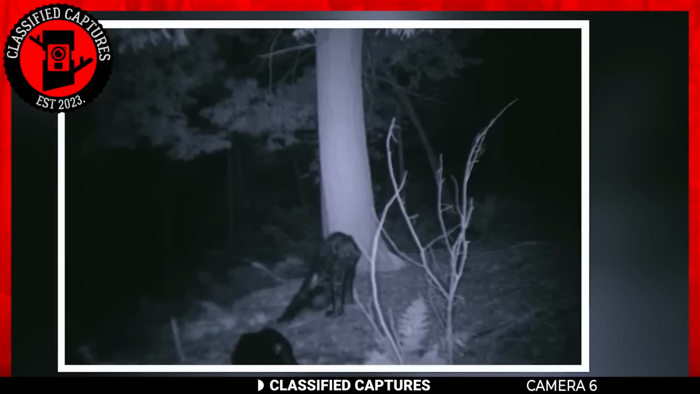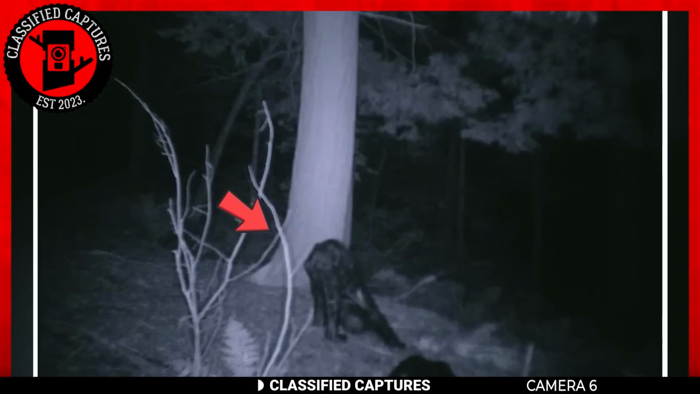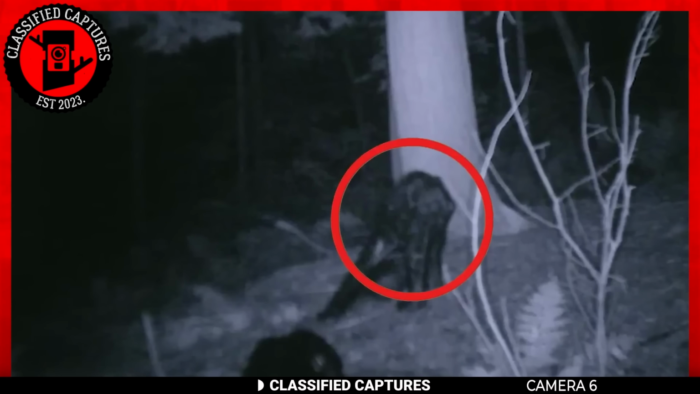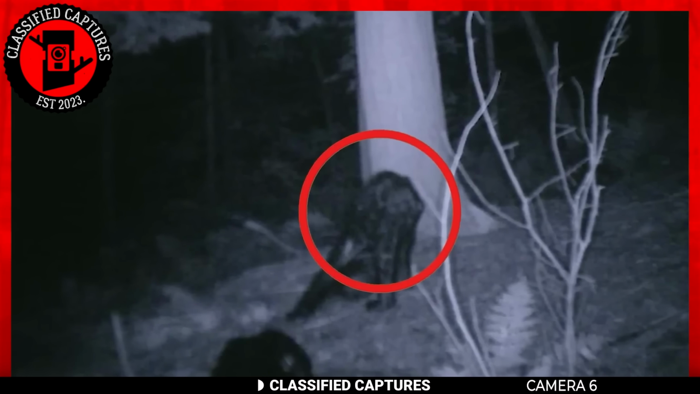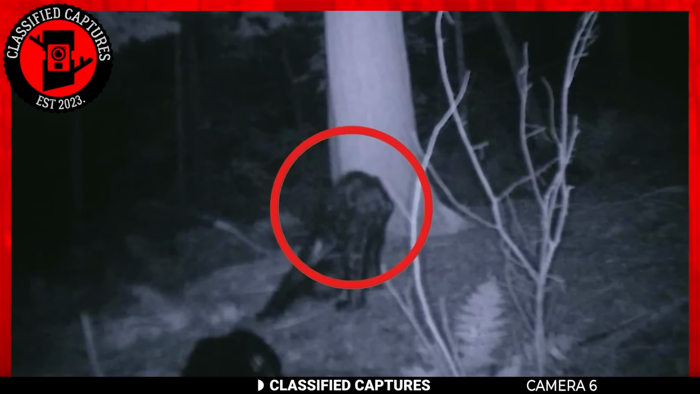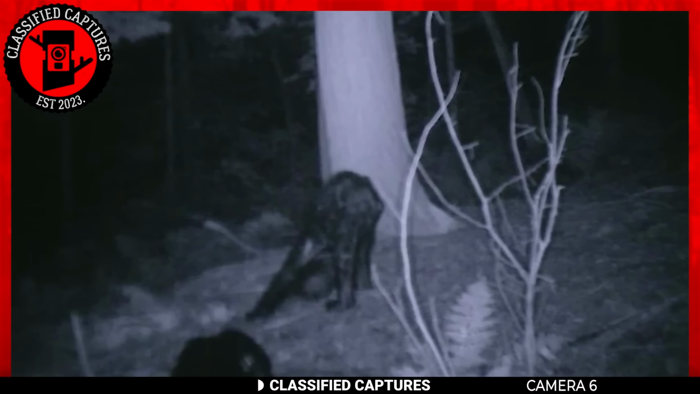Next up is this image here, which remains quite a mystery to us. It's hard to make out what type of creature is standing in front of the tree. The only clue is that the creature has dark, shiny fur and what appears to be long-looking arms, if that is what they truly are. Its weird posture makes it difficult to determine if it's lying down, standing, sitting, or bending.